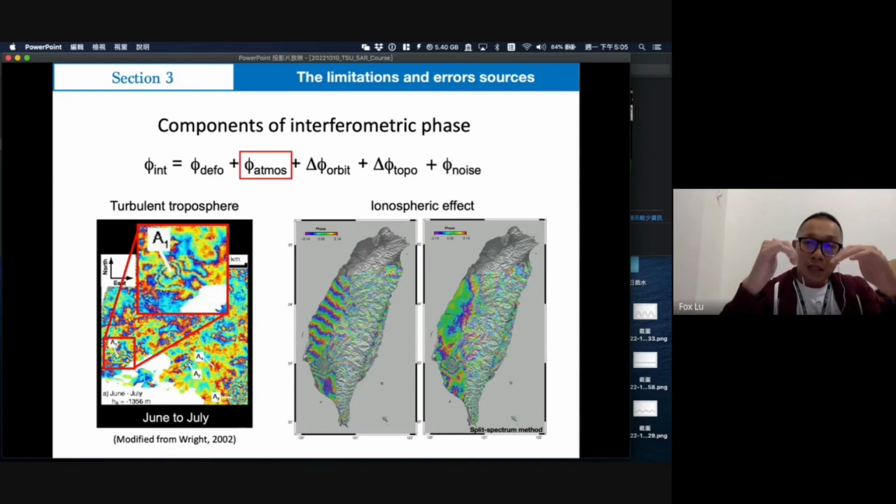But if at that time the radar satellite passes and receives the radar signal, it will be affected by these behaviors. This is what we call the turbulent tropospheric effect.